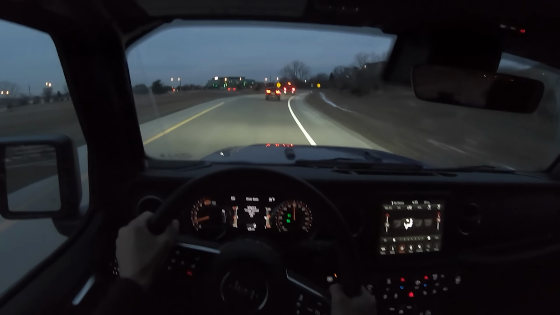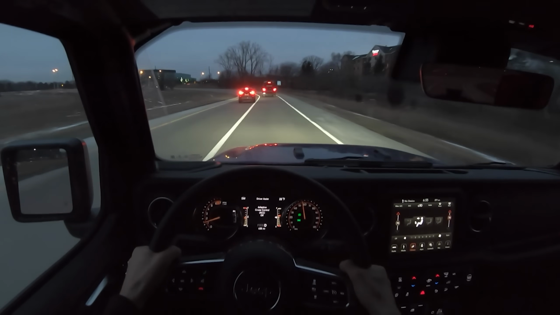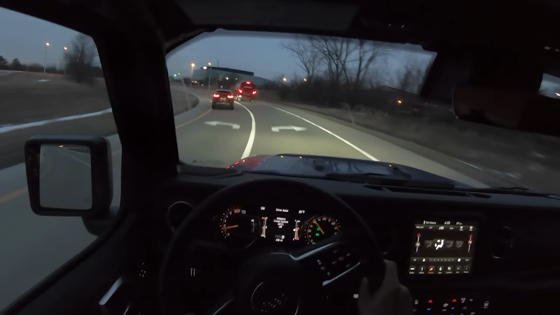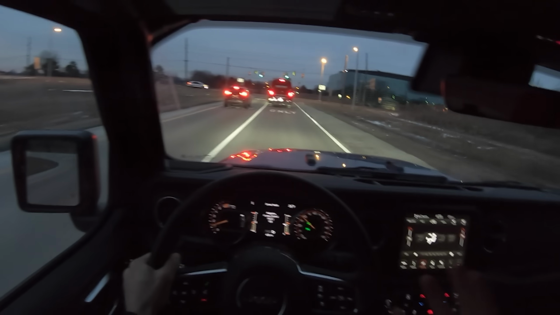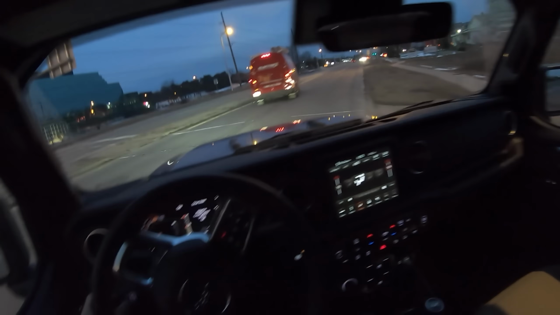One complaint I do have is, maybe this is just part of the soft top design too. I've actually never driven a hardtop Jeep, but getting into the trunk it's just such a tiny opening, and I guess that's kind of the way it's always been. But there's a decent amount of cargo space back there. It's just really hard to access.